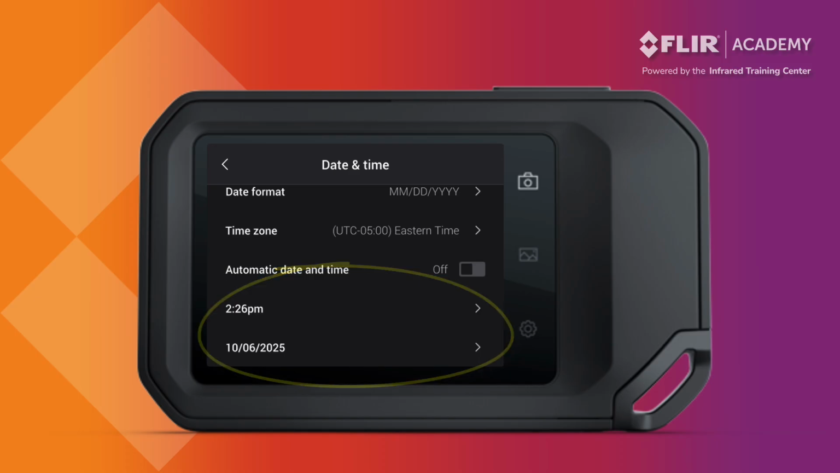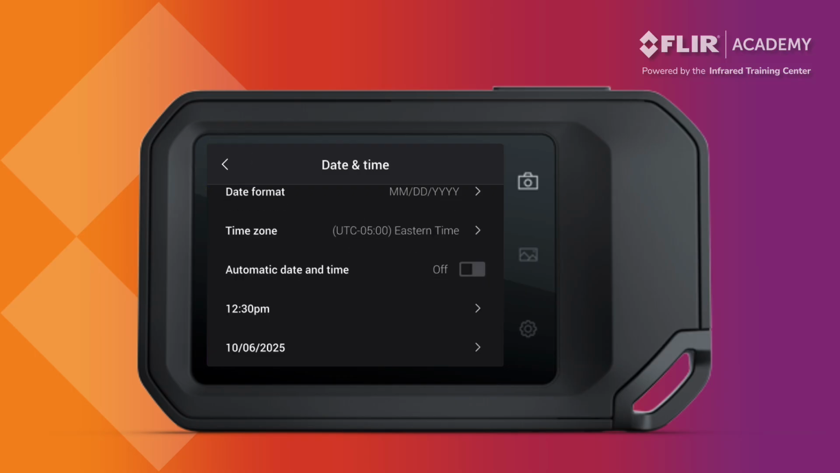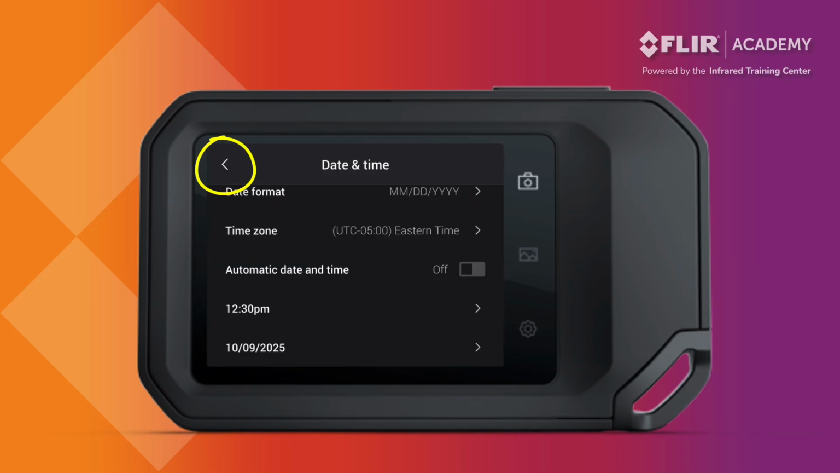Tap the Time field and change the time setting by swiping up and down. Then press the back arrow to return to the Date and Time submenu. Repeat this process to set the correct date, swiping up and down in the fields. Press the back arrow again to return to the Date and Time submenu, and once more to return to Language, Time, and Units.